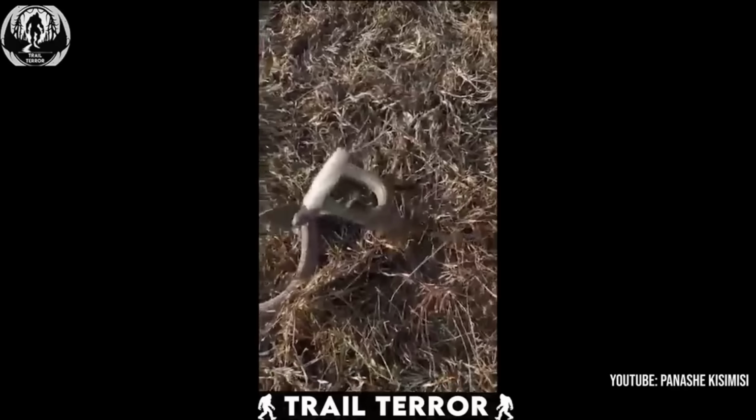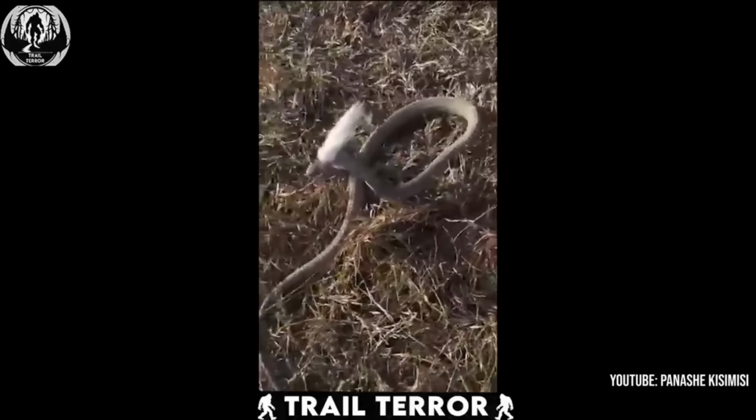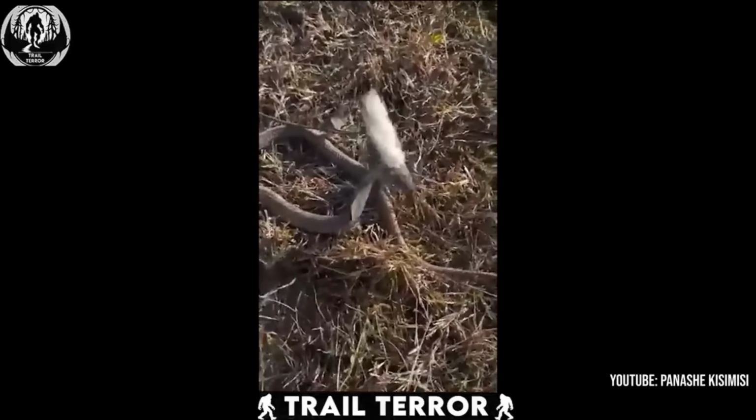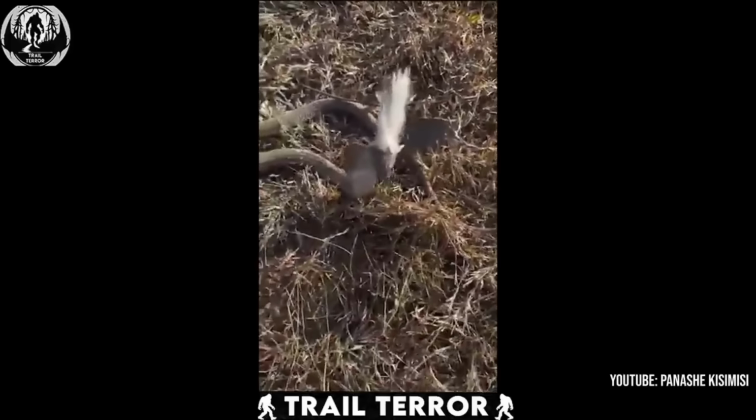One thing's for sure, this snake is definitely one of a kind. Nature still has plenty of surprises up its sleeve, don't you think?